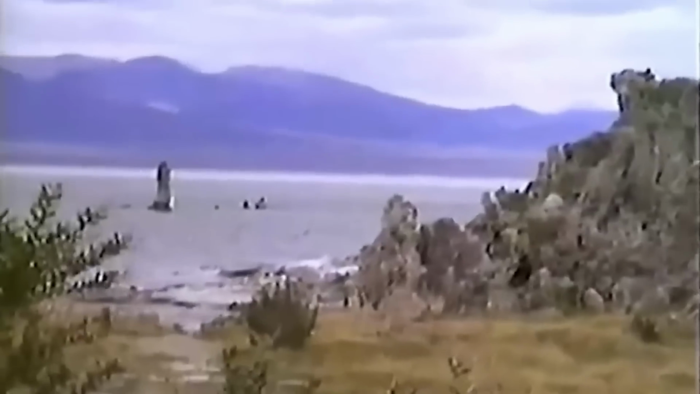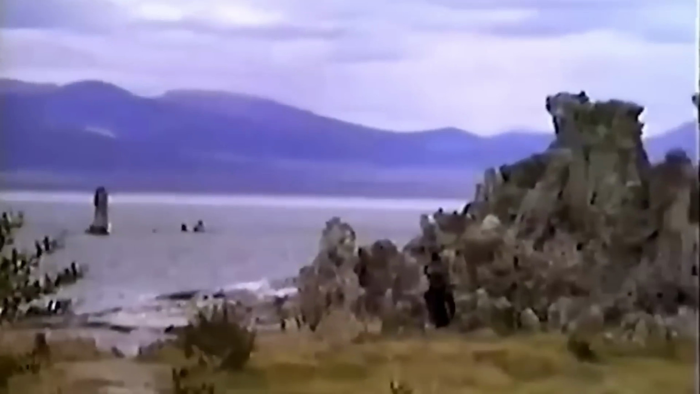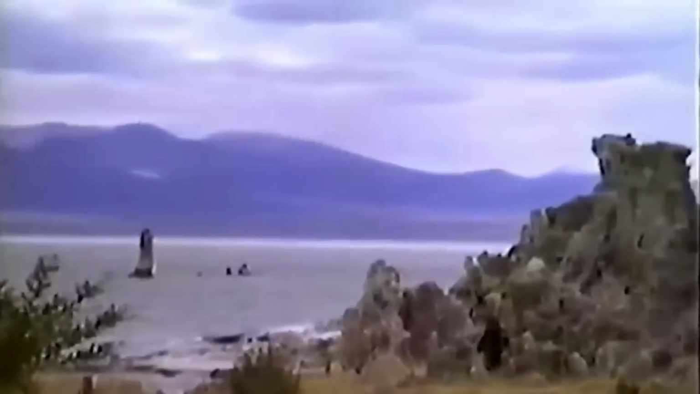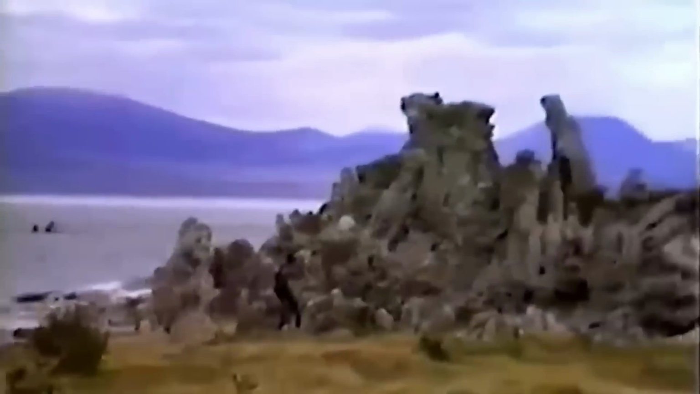This clip comes from a tourist enjoying the beauty of Mono Lake, California. The tourist starts recording, capturing the stunning view of the lake. While filming the lake, they pan the camera to capture the rock formation next to it.